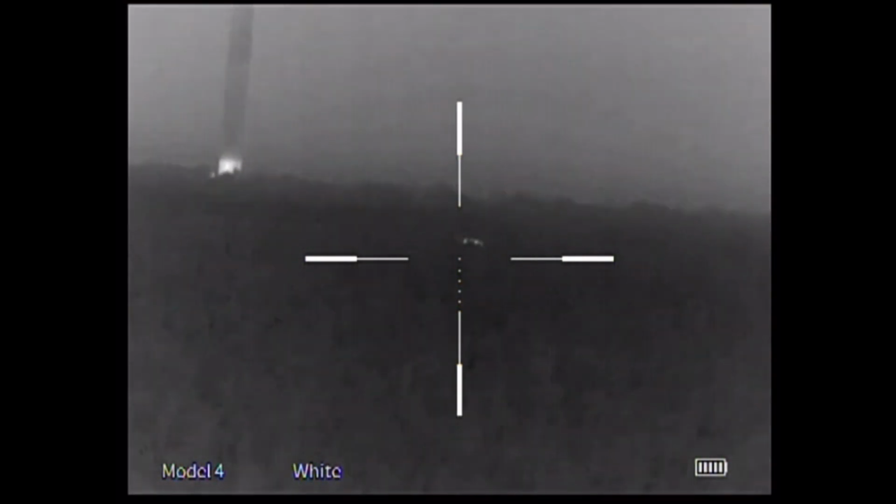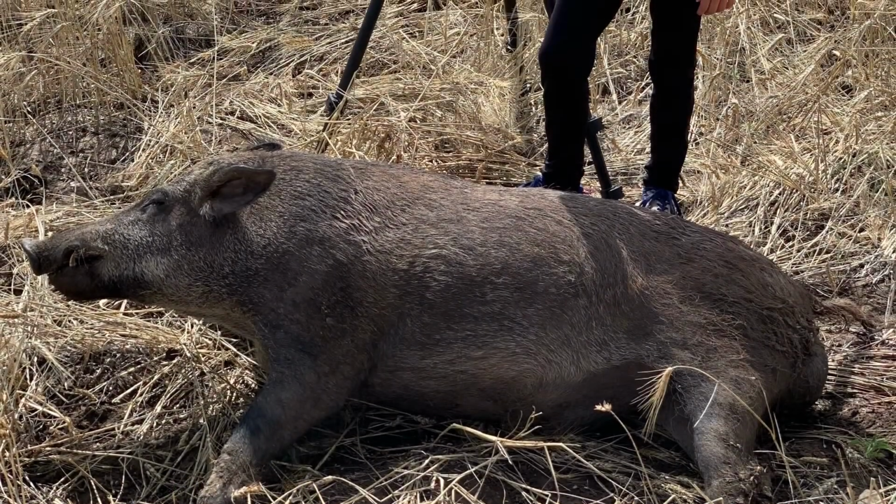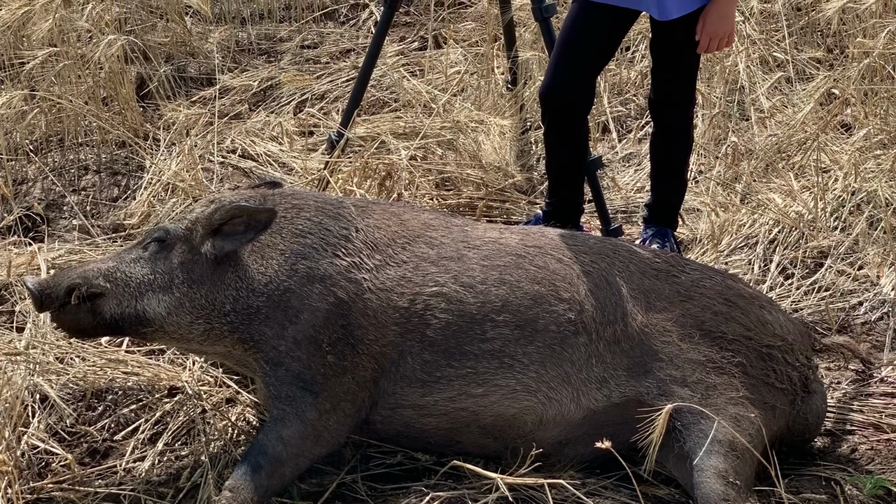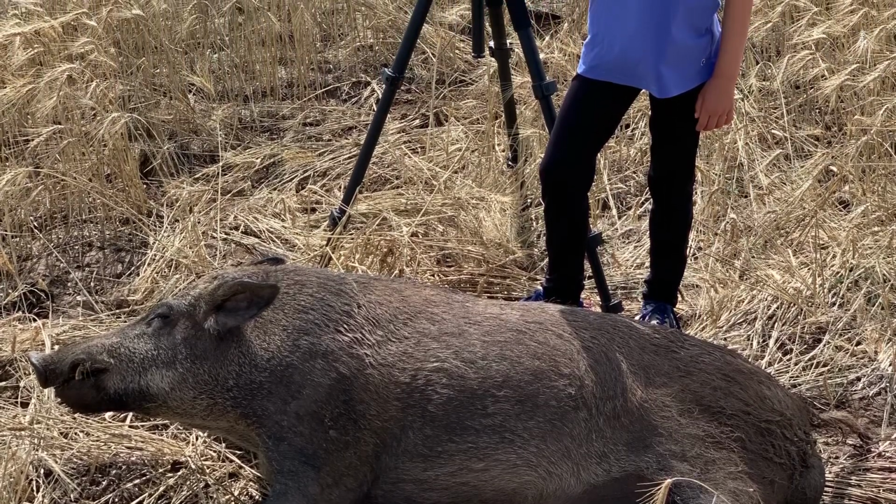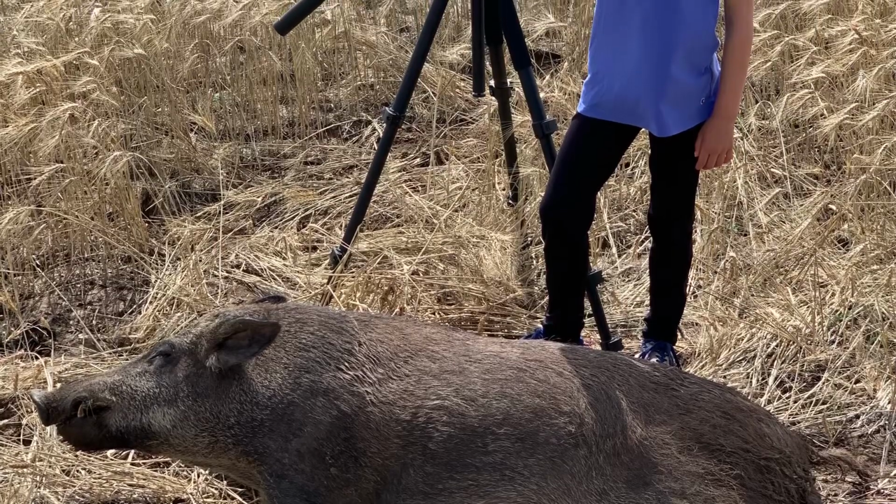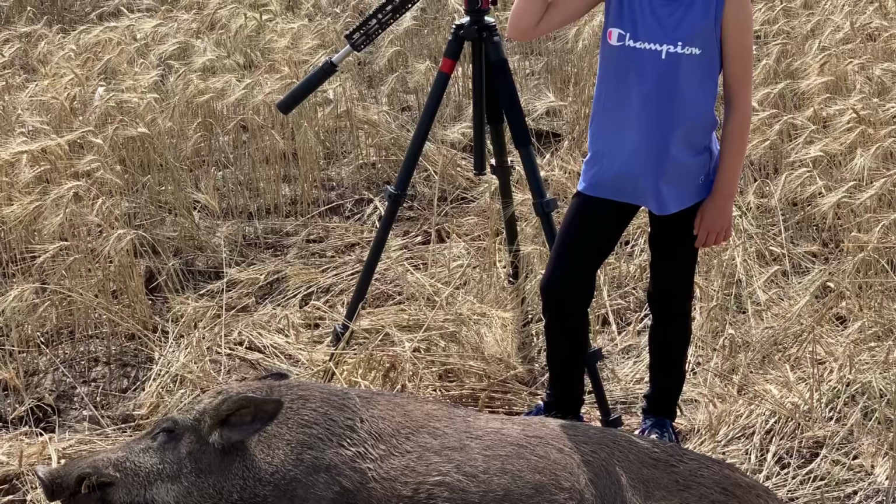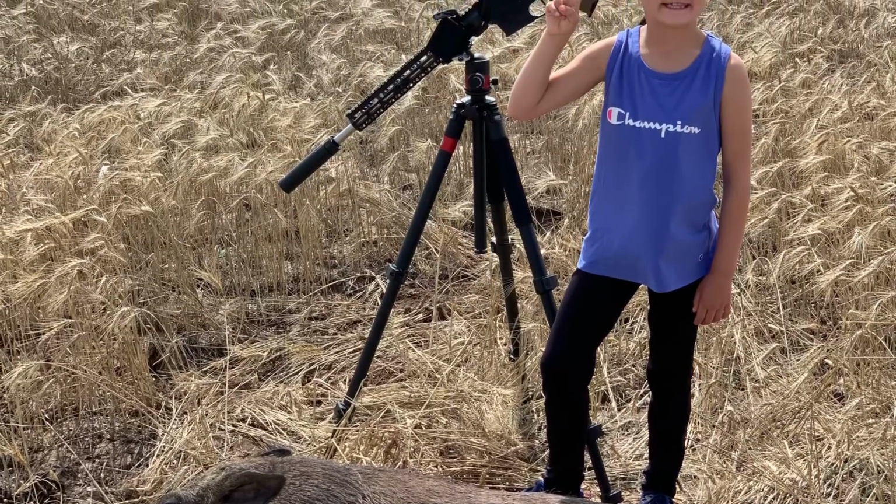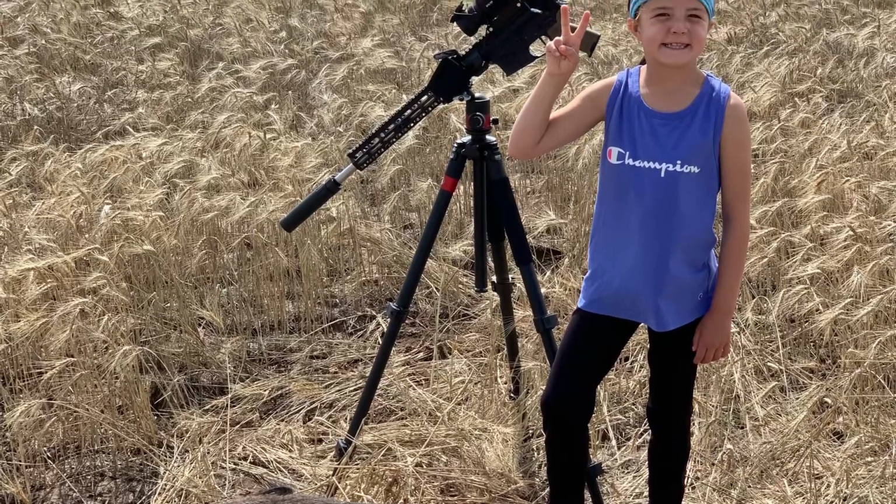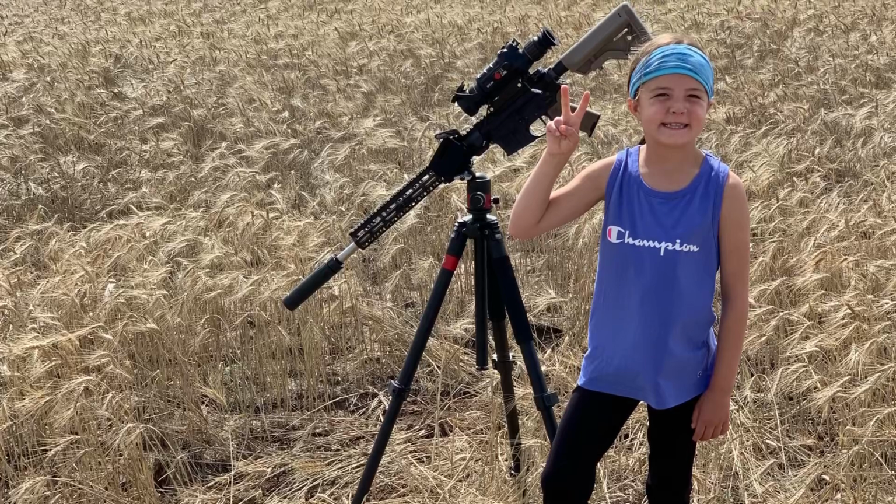Let me look in there. But she did great. Here she is. That was probably the biggest boar we shot all week. I think I hunted every night for 6 or 7 days straight before we headed on to Oklahoma. Pretty big boar, honey. Yeah, it was. So she got 2 for the whole trip. My son got 1.